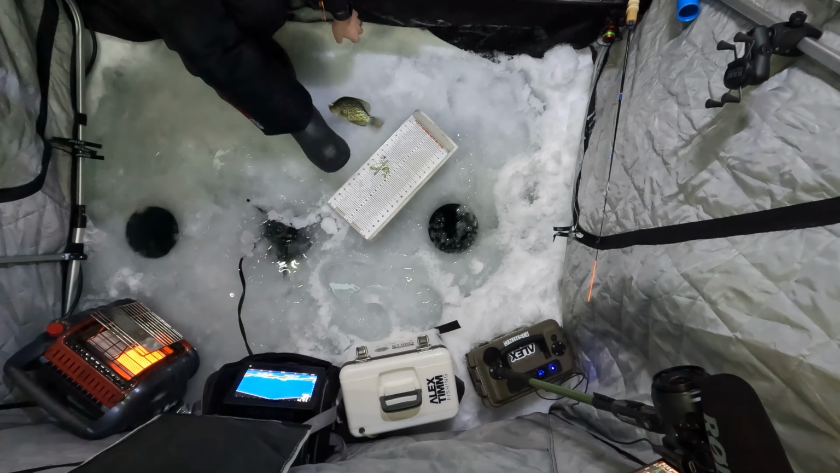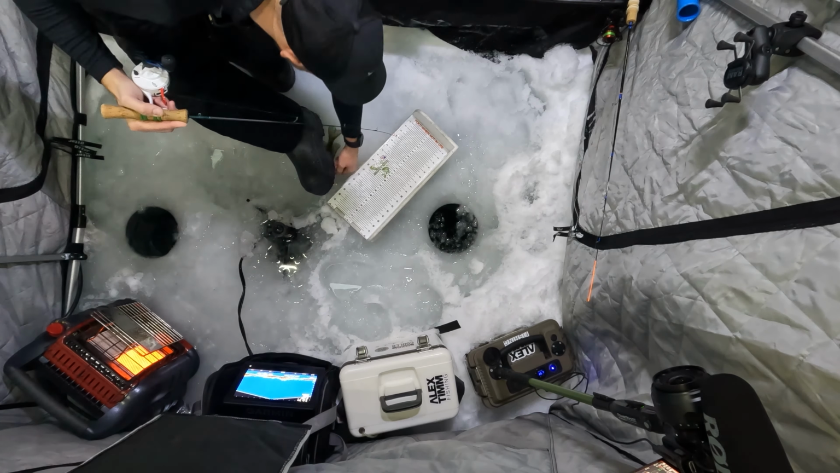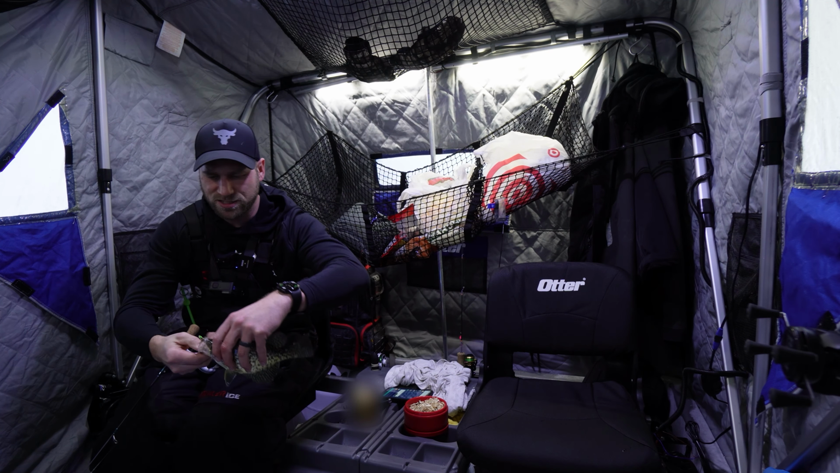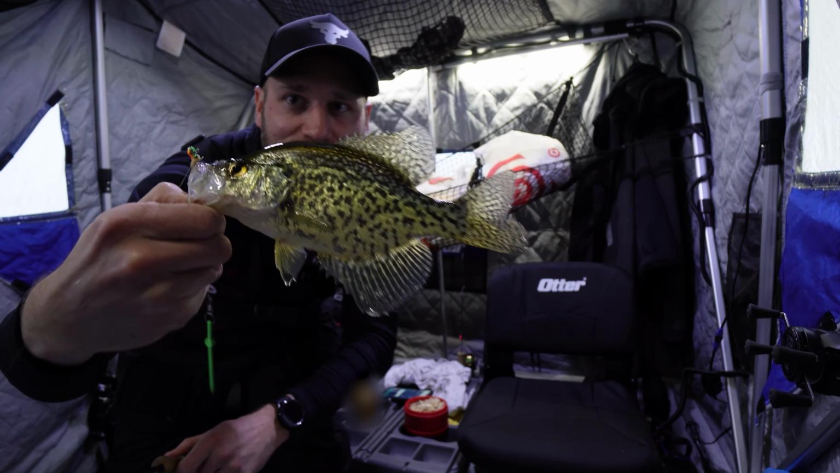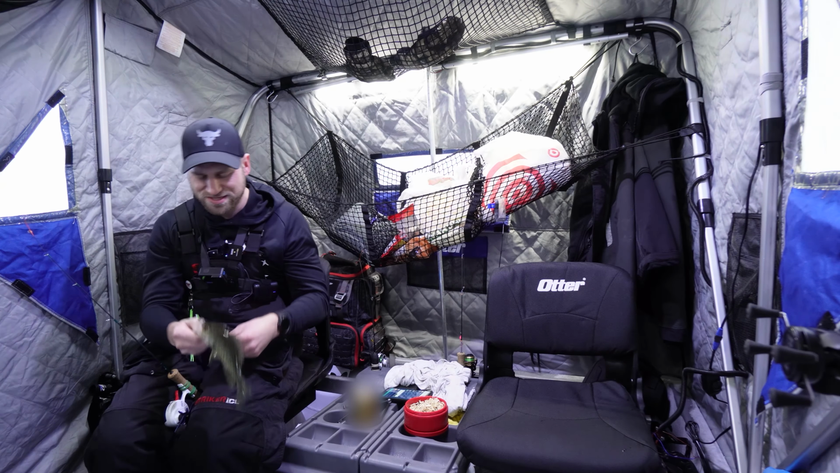Definitely nice crappie. Come on, calm down. There we go. Nice crappie, huh? Look at that crappie. That's a good size, probably 10 inch.